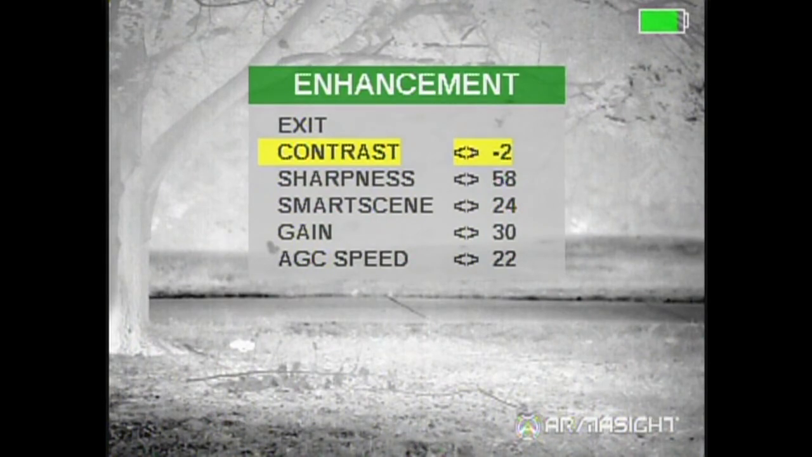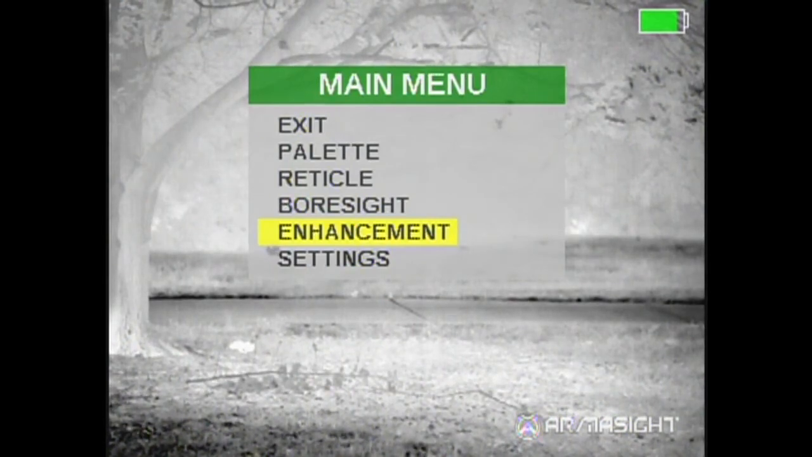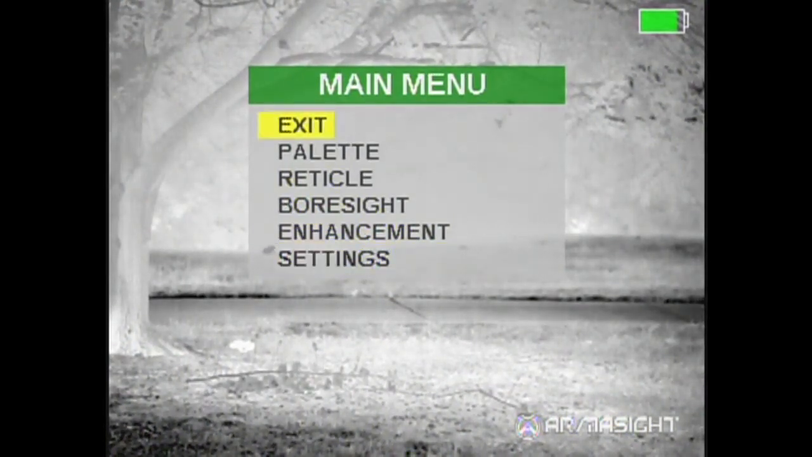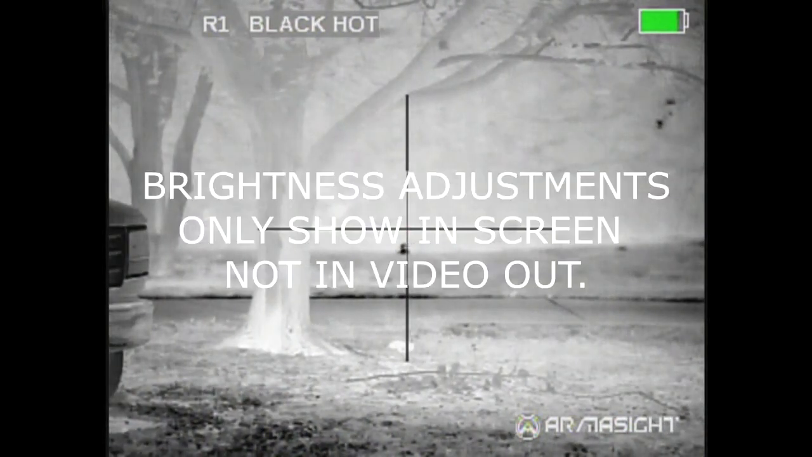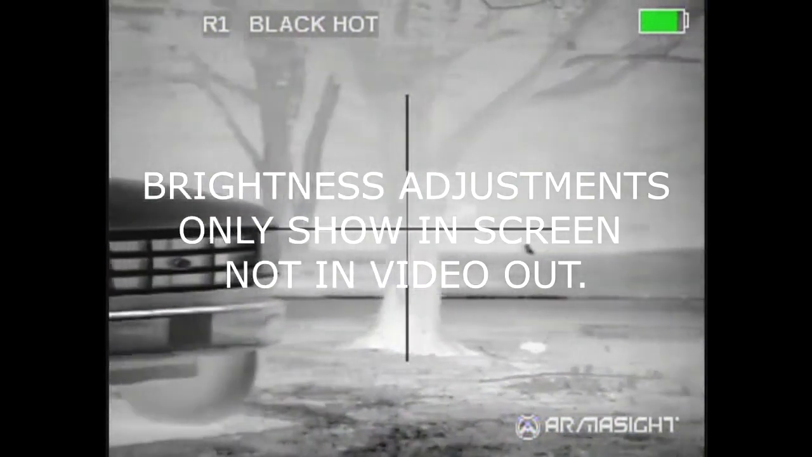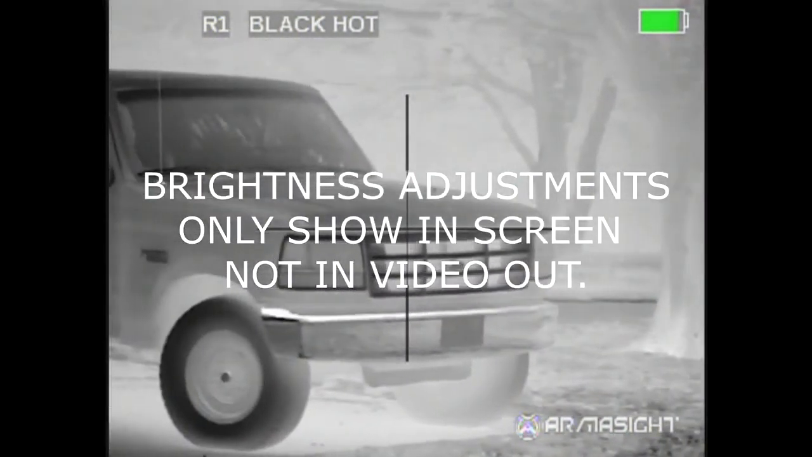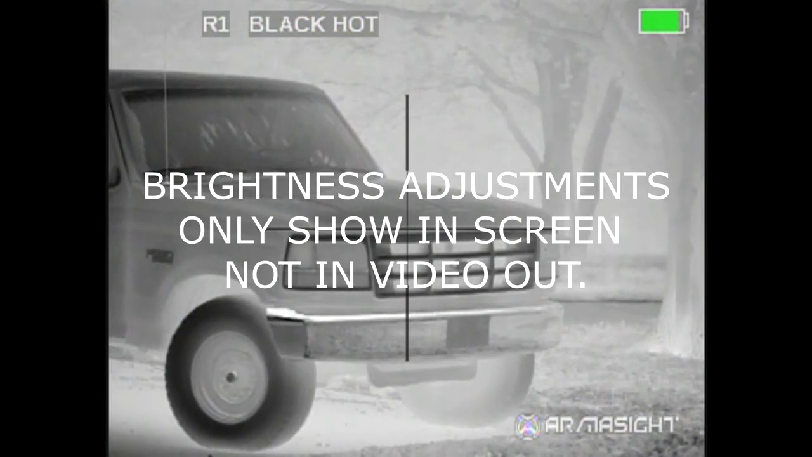So you can set all this up, exit out of the scope, and here I'll do the brightness. We'll go up and then we'll go down. And as you can see, you can get it really dark and really contrasty, or you can get it almost way blown out.